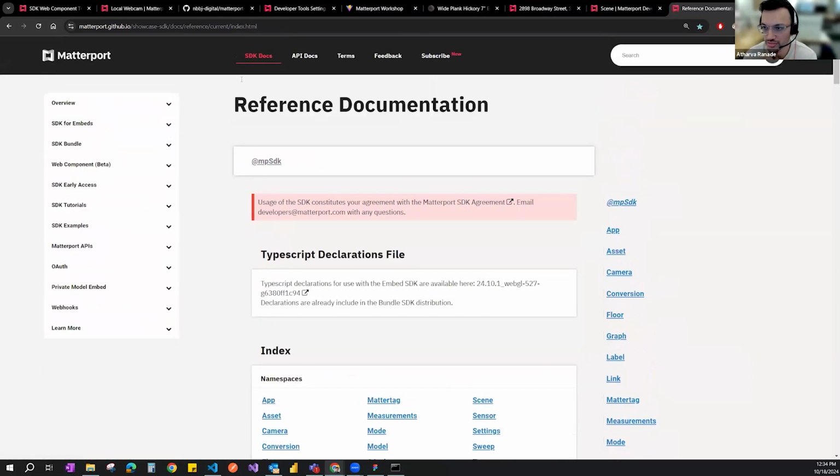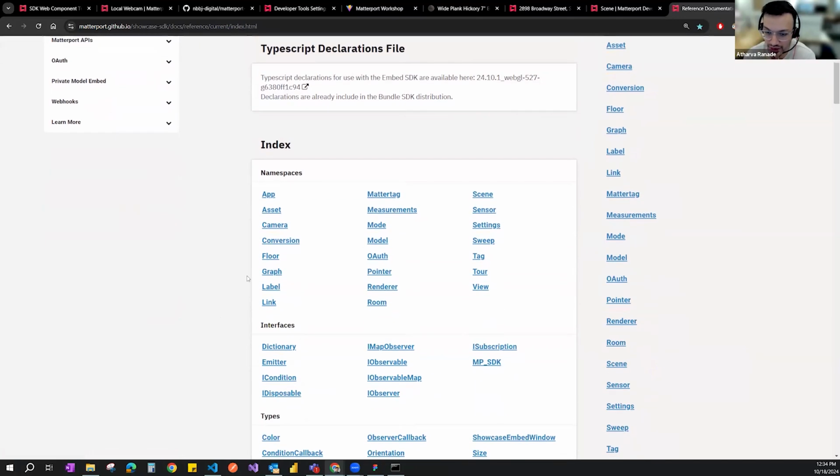But there is a level of documentation to it. And one thing to note is Matterport is constantly changing this documentation. So in a few months, you would notice that some methods have slightly changed, some naming conventions have slightly changed. So it's about understanding that this documentation is evolving as Matterport is building their SDK documentation.